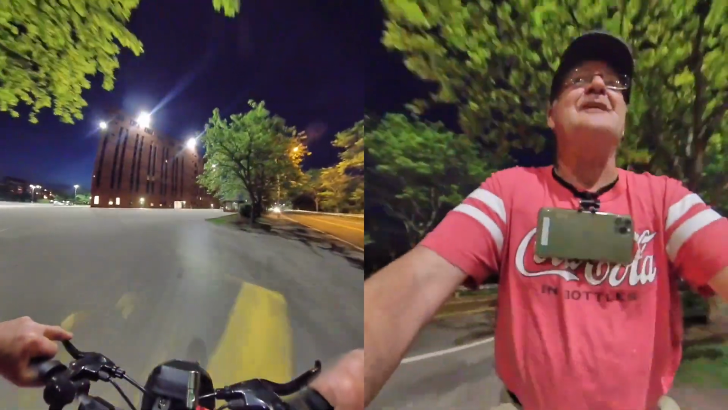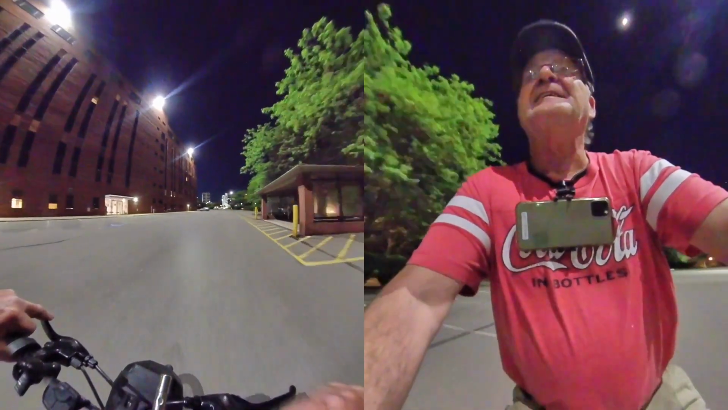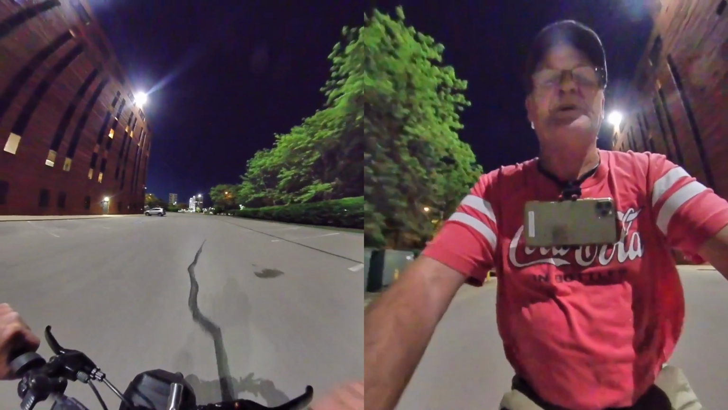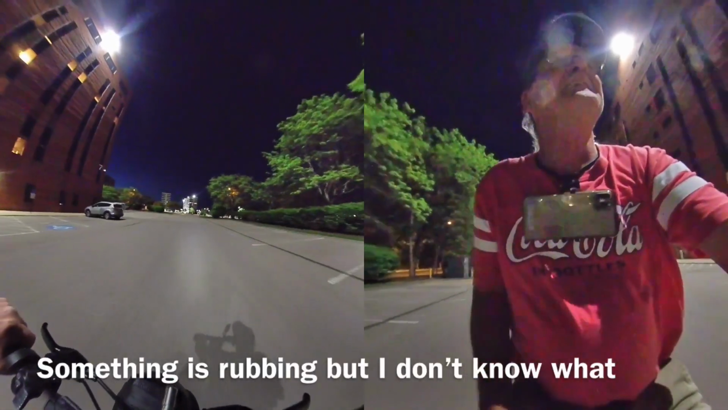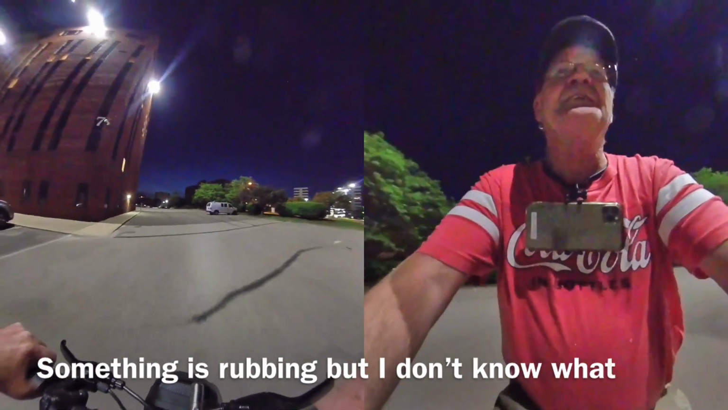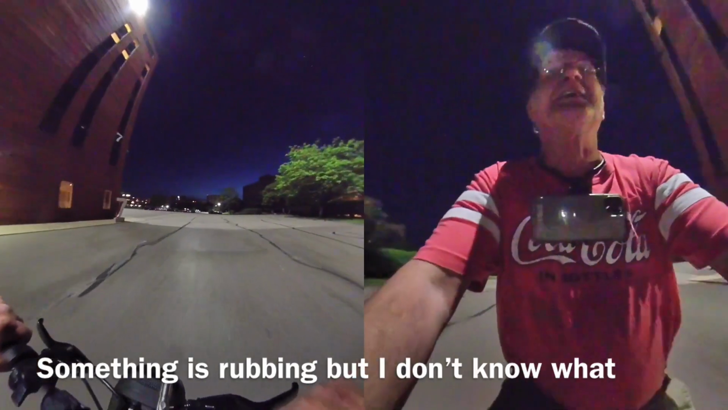I mean, I love this Jetson, man. This thing rides so nice and so smooth and quiet. You know, for this money, I mean, God, this is like the best value in the world for a bike. I mean, come on. I don't know about that headlight, that it's that damn good.